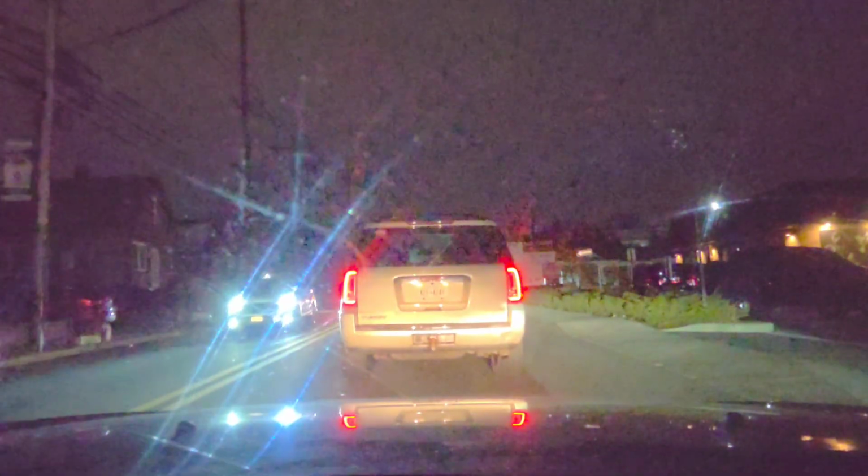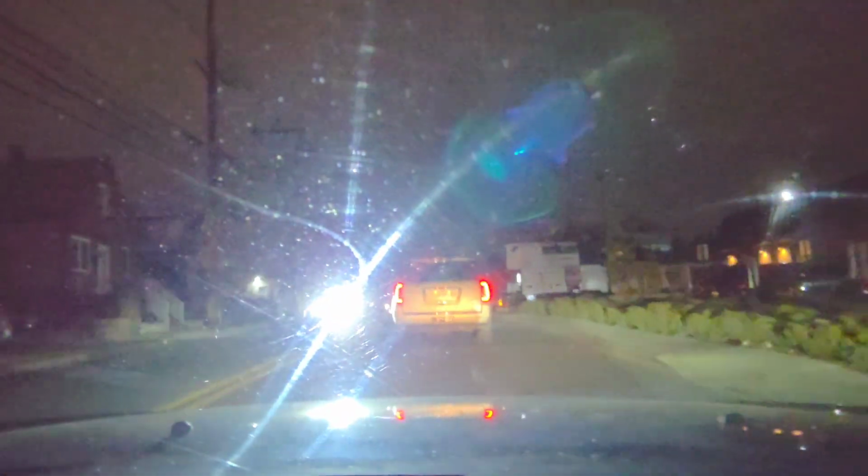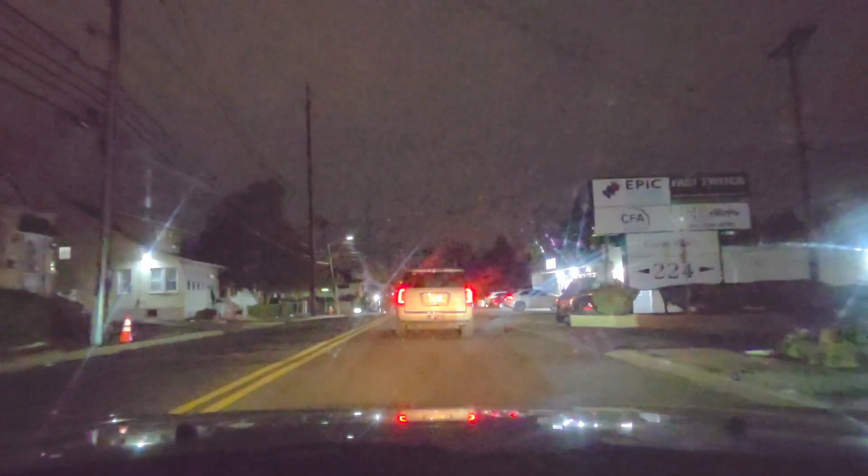I do believe this is going to be a traffic-y video because it's rush hour, and the navigator will most likely take me on the main thoroughfares, which are going to be heavily trafficky, very trafficky.